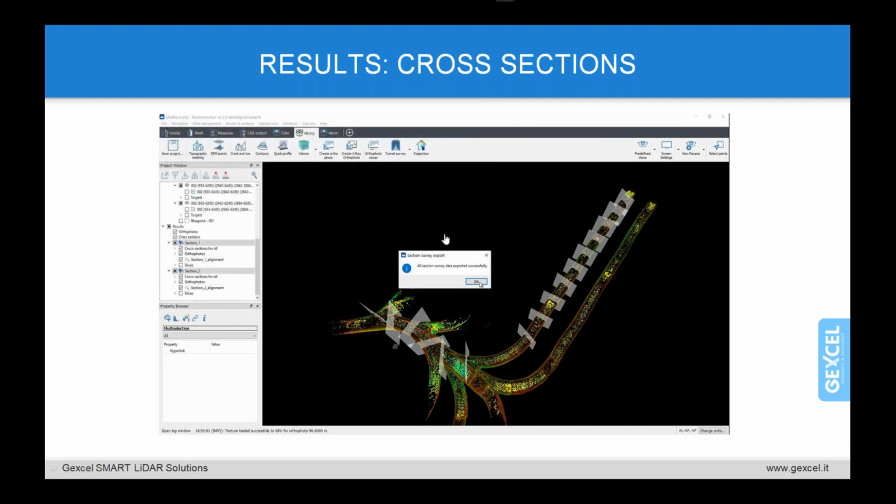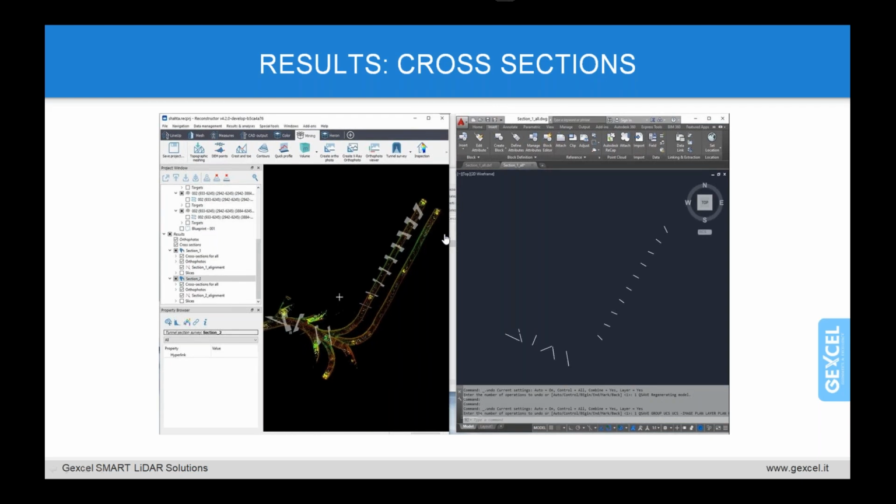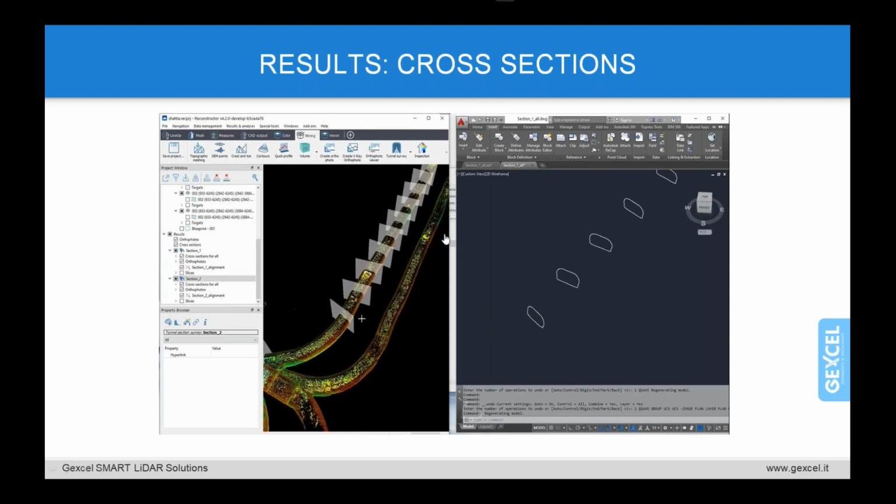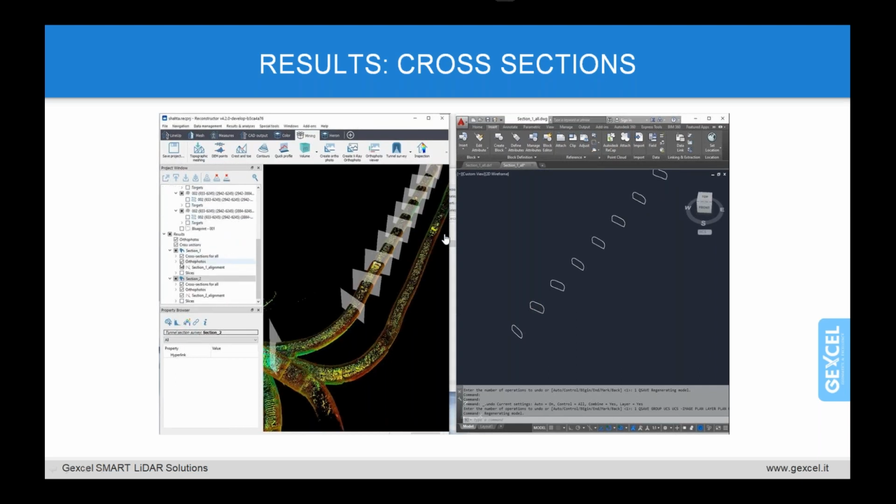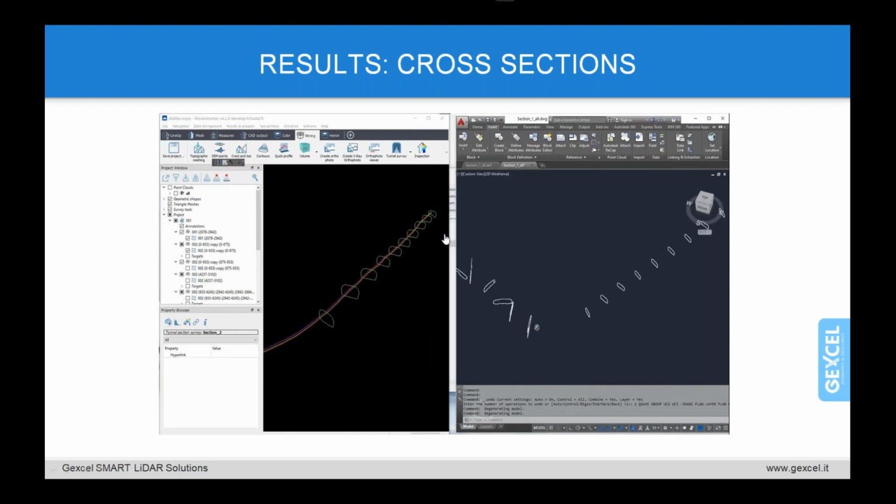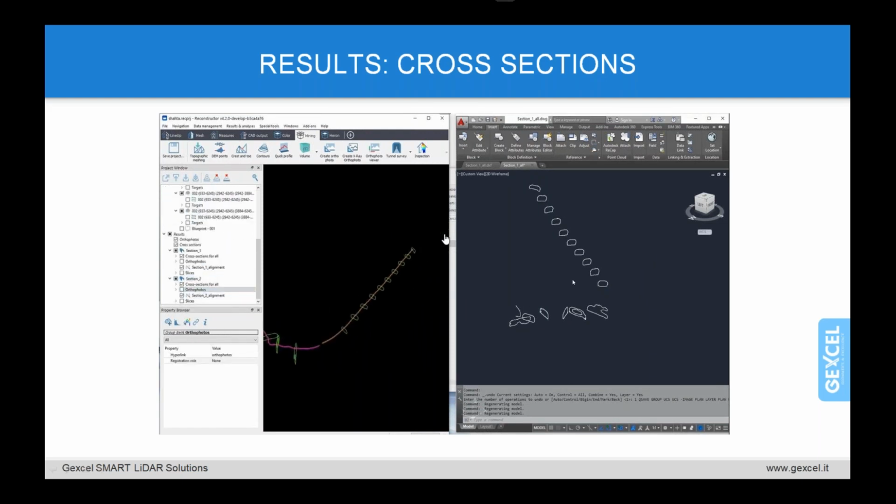So depending on your need, you can continue to work in a CAD environment with the type of data that you desire. For example, here we are visualizing on the right side AutoCAD and on the left side Reconstructor, and you can see that in AutoCAD we can navigate inside the point cloud cross sections that are polylines, the DXF polylines, automatically created by the software and directly imported inside AutoCAD, maintaining the reference scale, the position, and of course also the reference system that you have previously used inside Reconstructor.